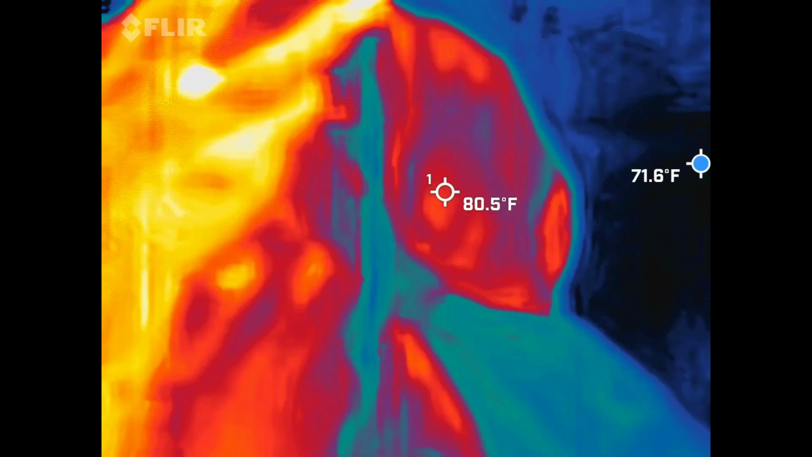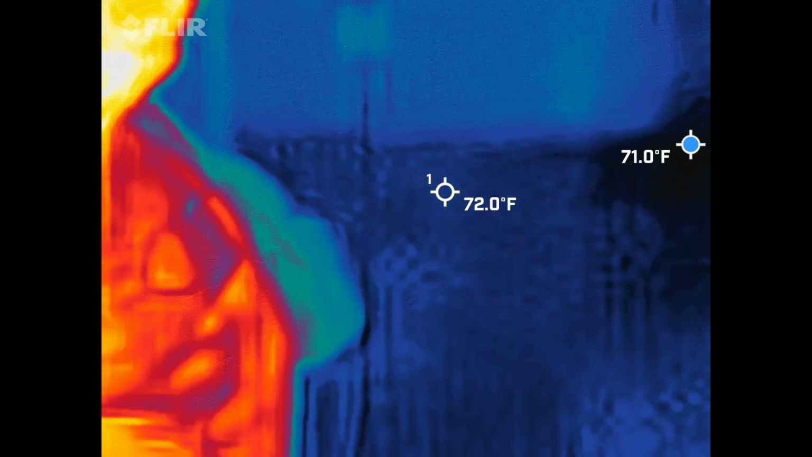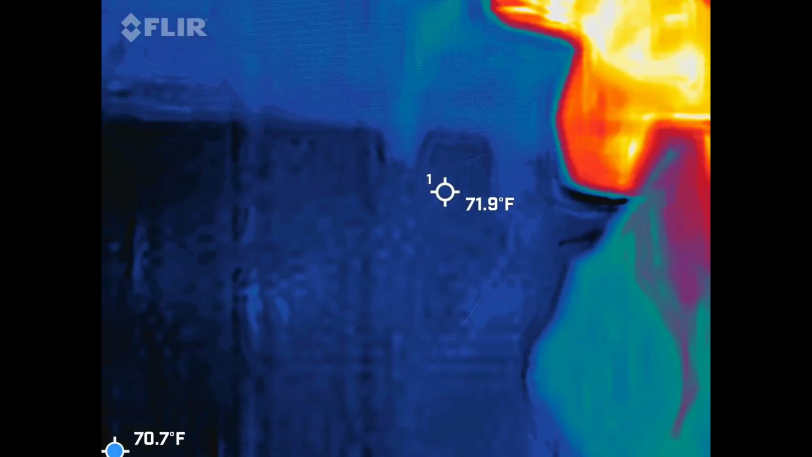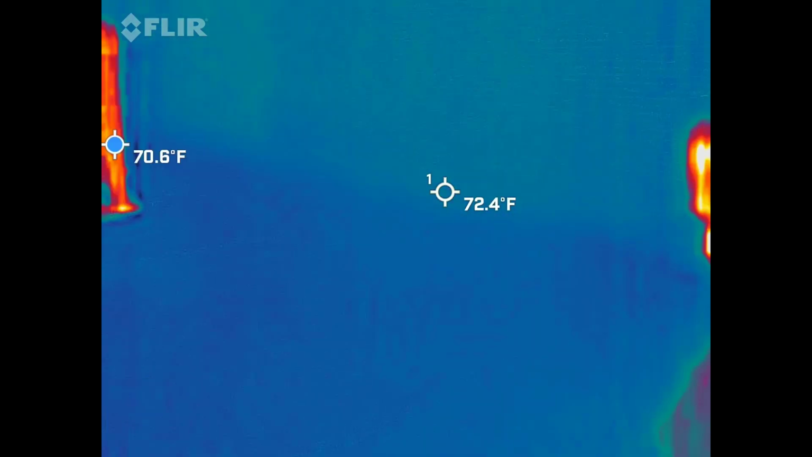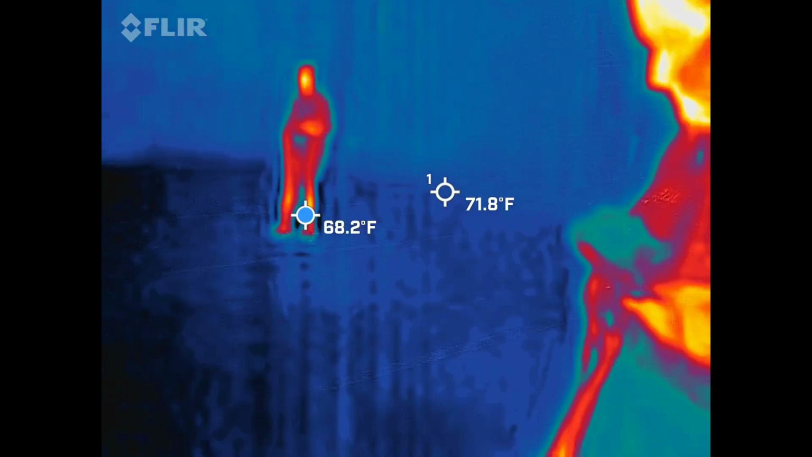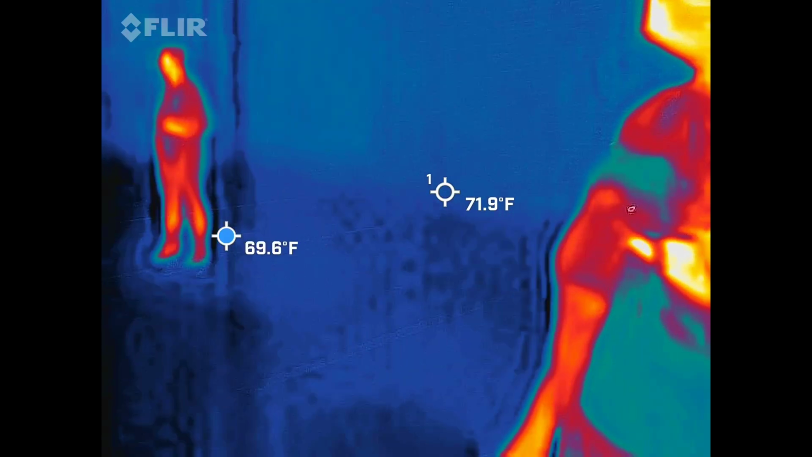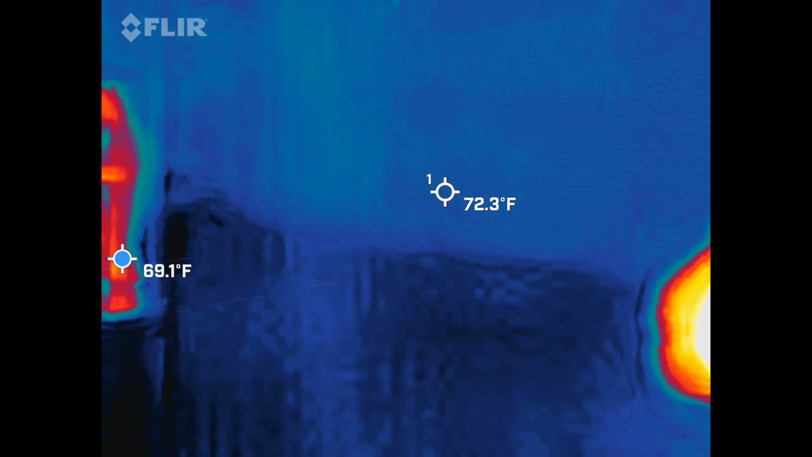Where does this go? Let's go back over this way. I feel like I had better. Stop, stop. Did you have long hair or short hair?